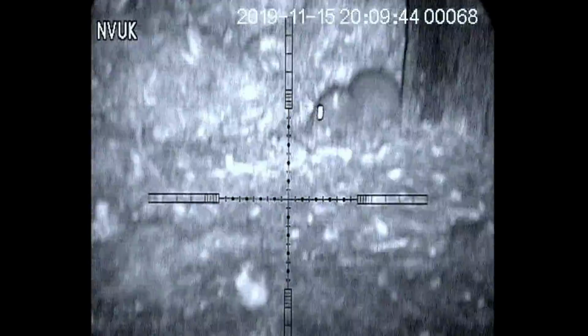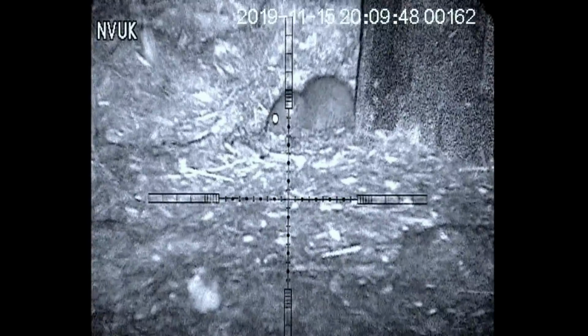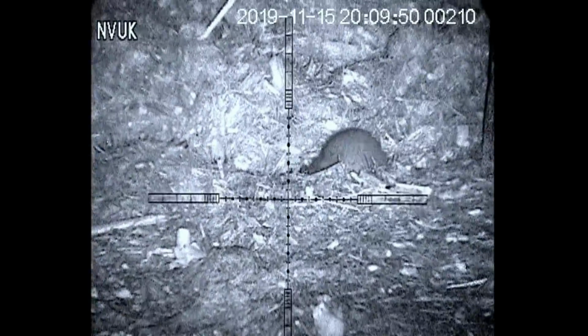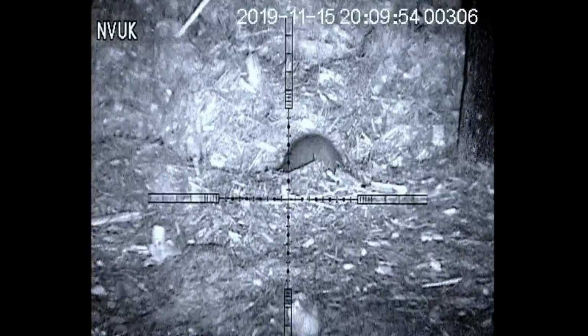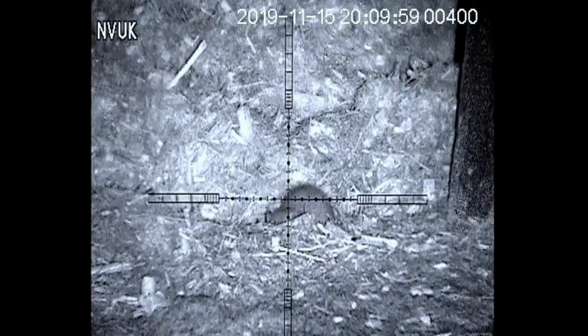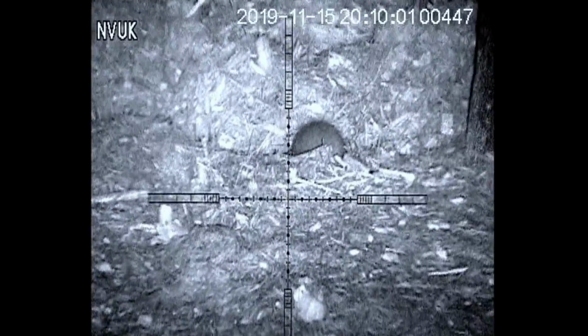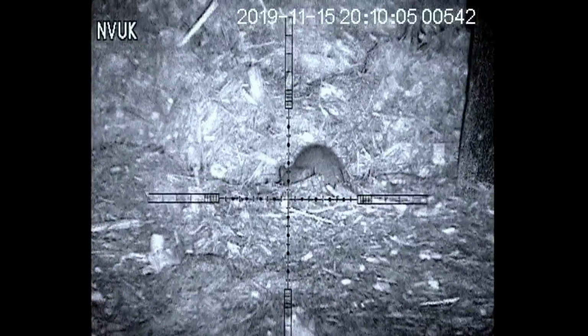I waited for a few minutes, and then this rat decides to come out. As I'm parallaxing to get the best footage, the rat takes a few steps forward and hides behind the back of this cow feed. I could just about make out his head, so I just sit back and wait patiently for the perfect opportunity so I could take the shot. I feel very confident, it's only 20 yards.